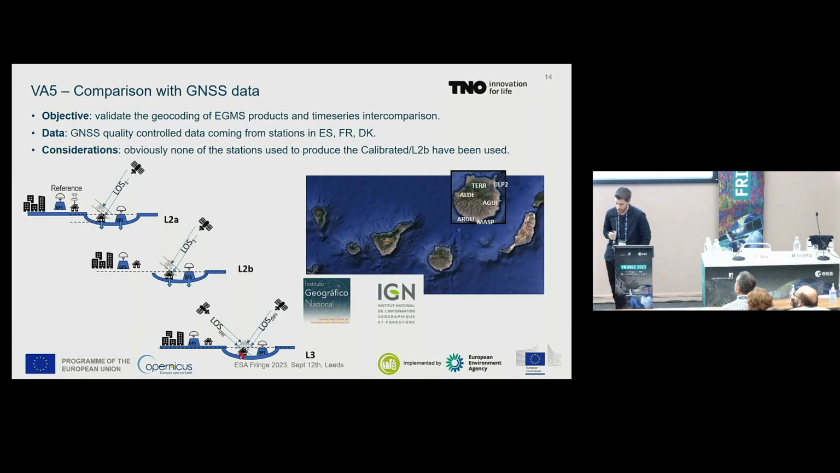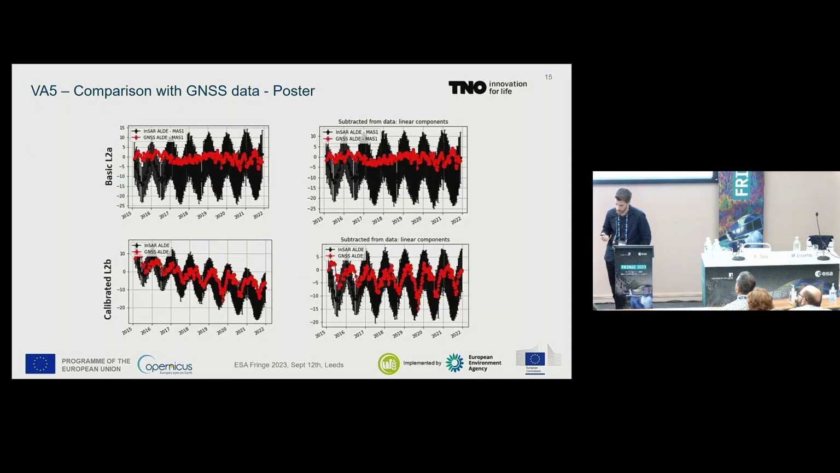And for VA5, this validation activity is performed by TNO, the Dutch research institute. Here we are comparing with GNSS stations that were not used in the production, of course, because that would be a biased comparison. And we are comparing the time series basically with different methods. We are doing that for the 3 product levels, the basic, calibrated, and the ortho. Here you see an example, actually in the Canary Islands, with mostly seasonal component.